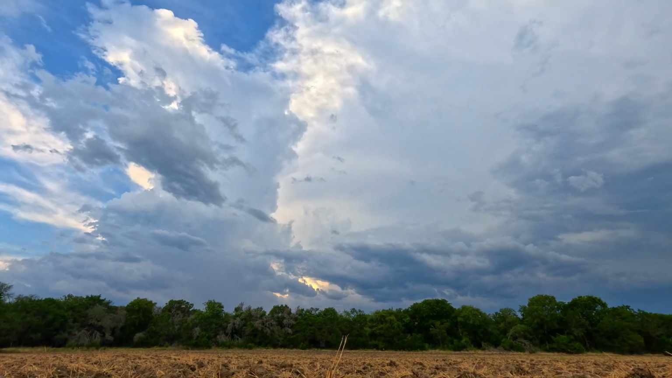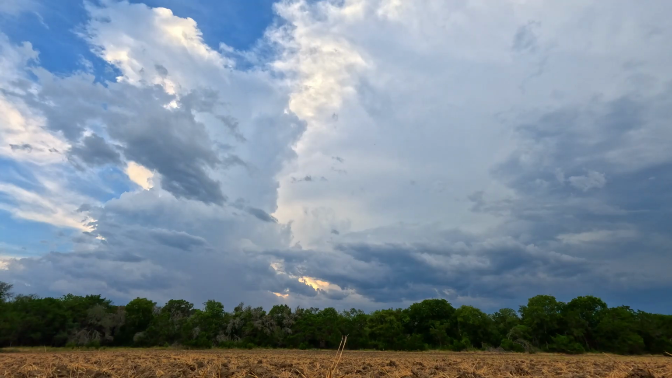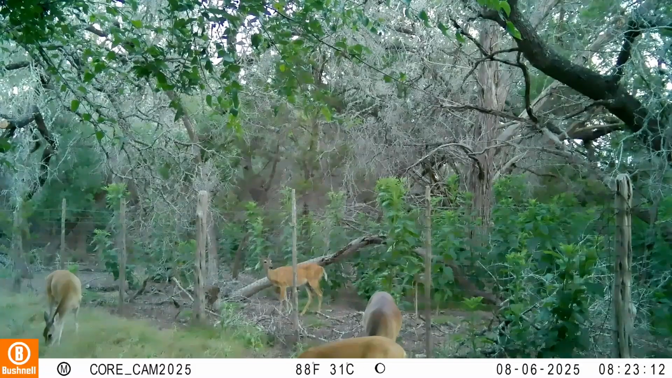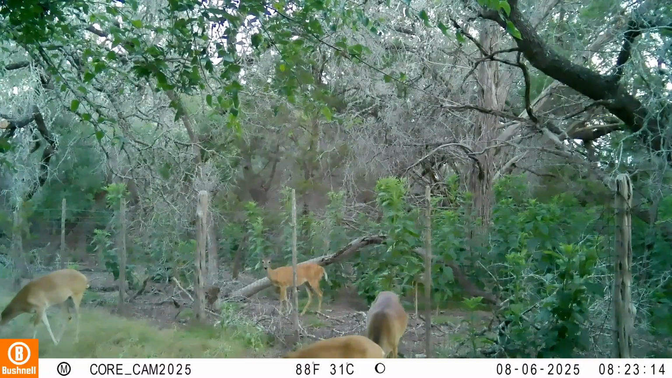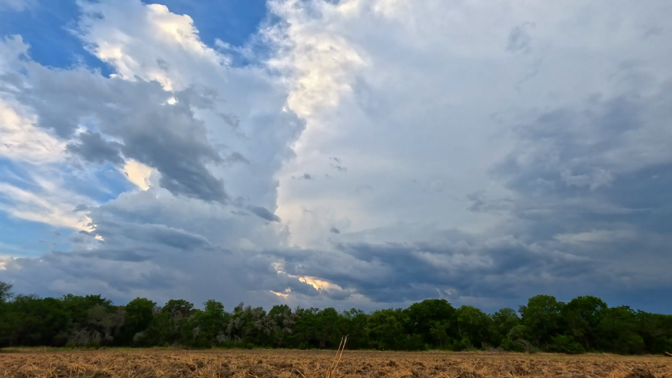In Texas, over 95% of the land is privately owned, so most hunting happens on private leases, family ranches, or guided hunts. Public hunting exists but is more limited, and spots can fill up pretty quickly. On private land, hunters often set up feeders and blinds before the season to pattern deer, which is kind of like what we're doing here by dropping corn and the deer blocks. Game cameras also are an essential tool for tracking movement and timing.